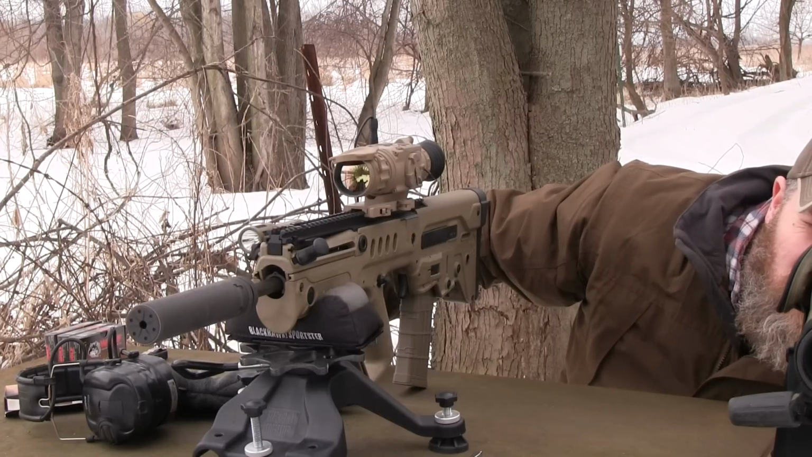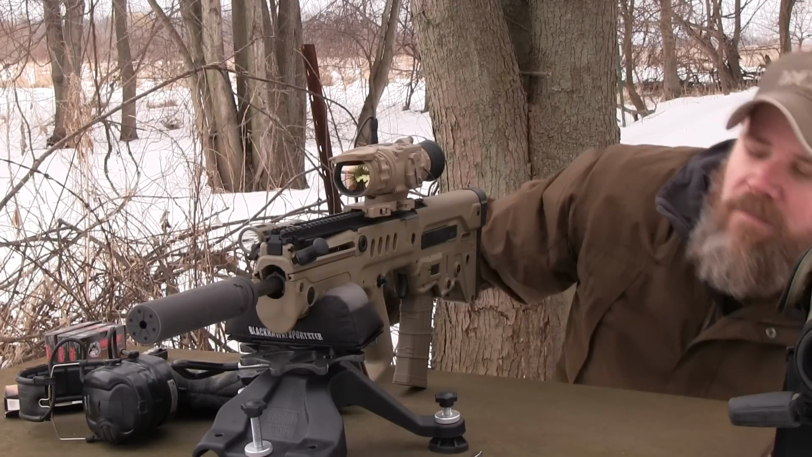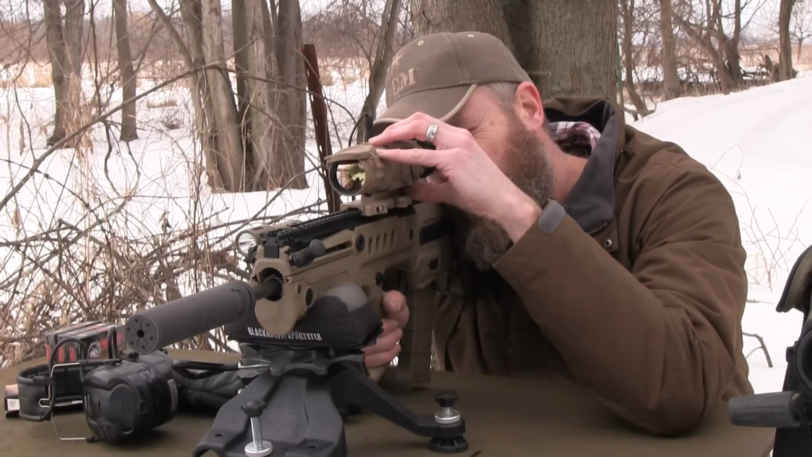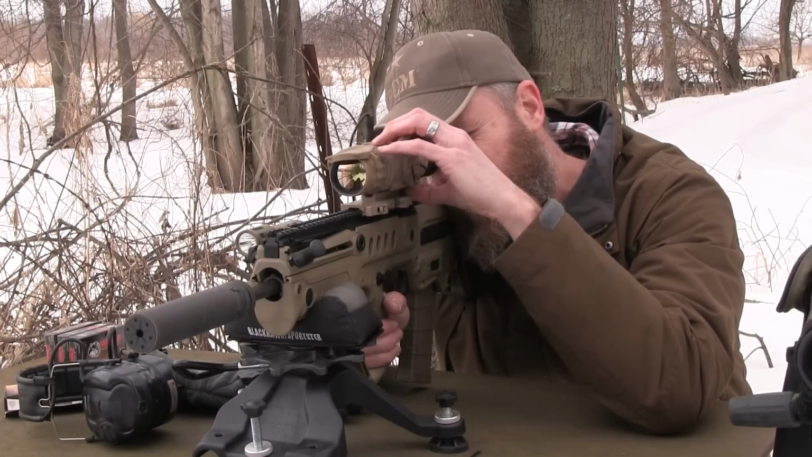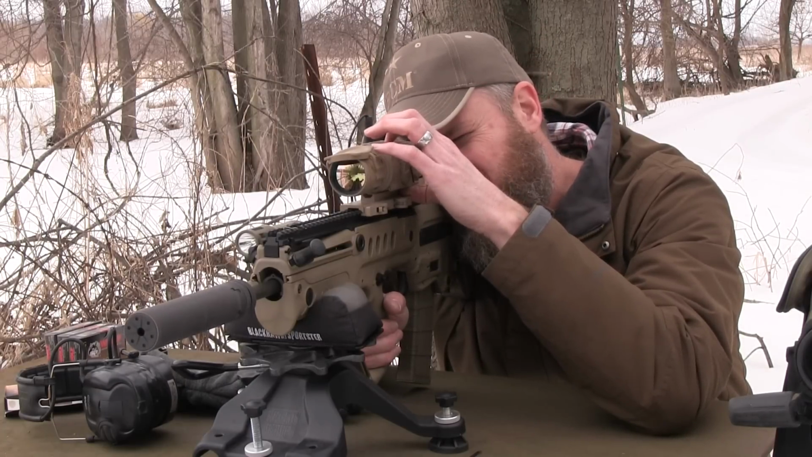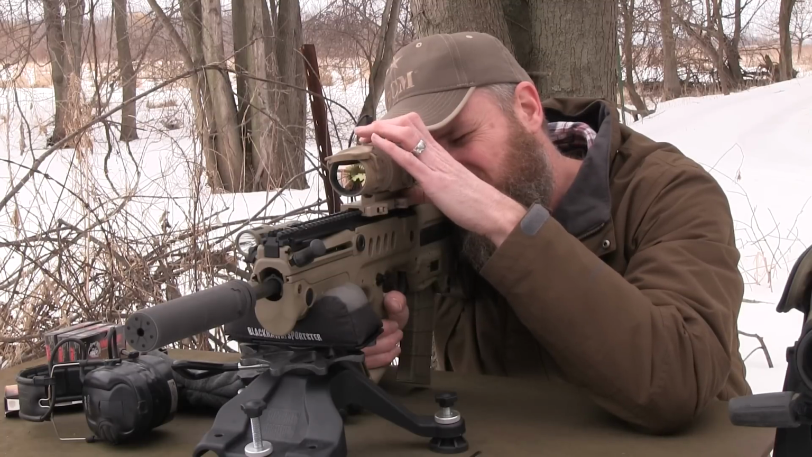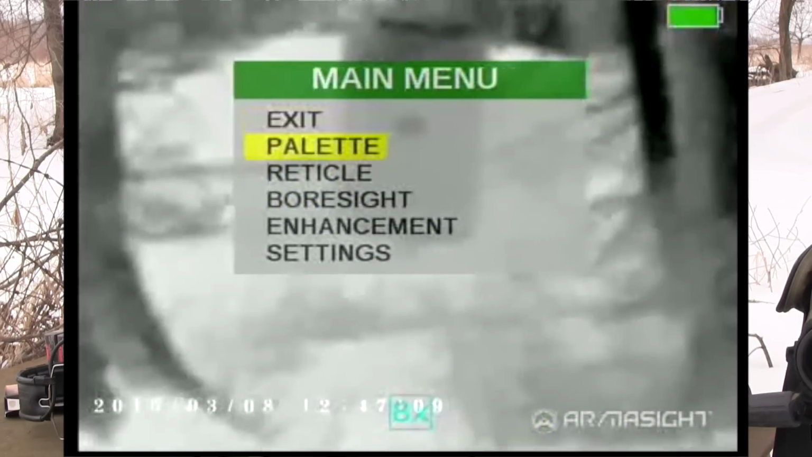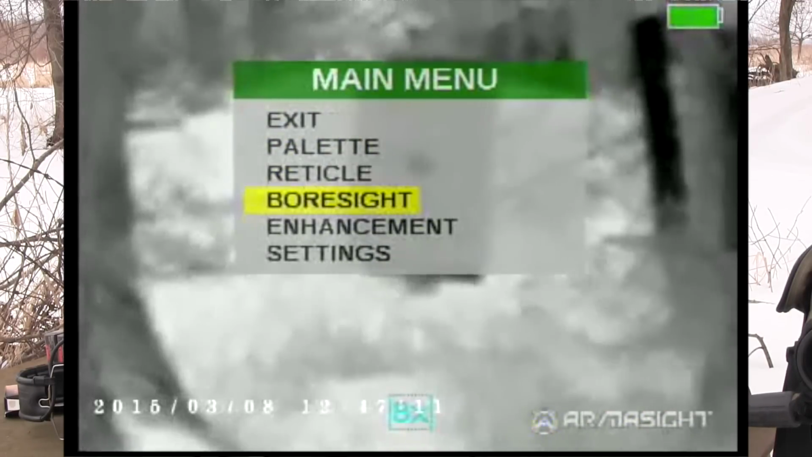Looks like we're about 4 more inches high, so I can adjust it here while I'm recording. Now I'm going to go with what I did last time and do the opposite of what I think I should be doing. I think I have to hold this down longer than I'm holding it down. There we go. All right, go down to bore sight.